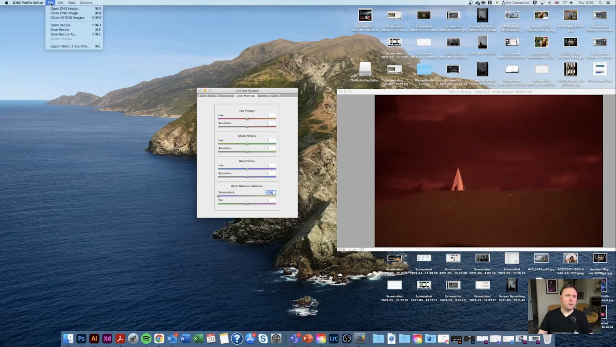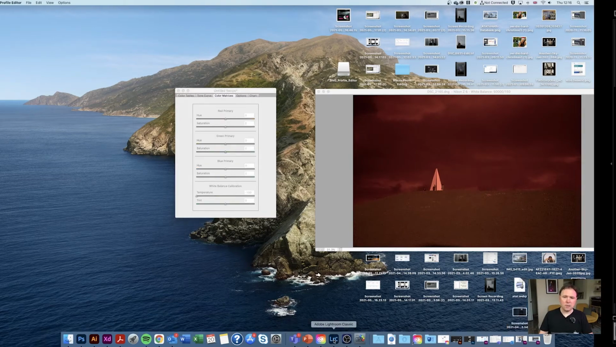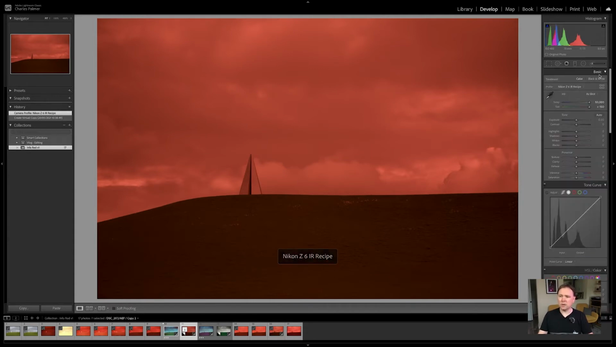And then we go into File, and then we could do Export for your camera profile type. And then that should automatically save into the camera profiles for Lightroom. So click on Save. I've already done this, so I'm just going to click Cancel. Now I'm going to go back into Lightroom. To choose your profile, we go into the profile browser, and you should see your new profile that you've created right here. If you don't see this, just restart Lightroom and it should show up. So I'm going to select this profile and I'm going to click Close.